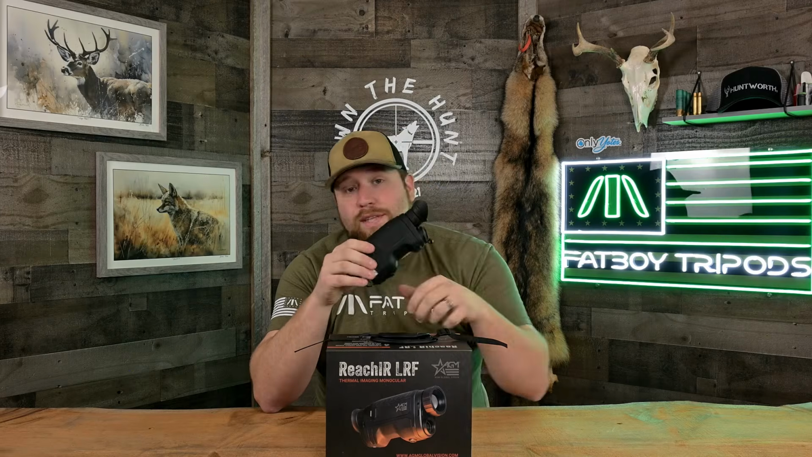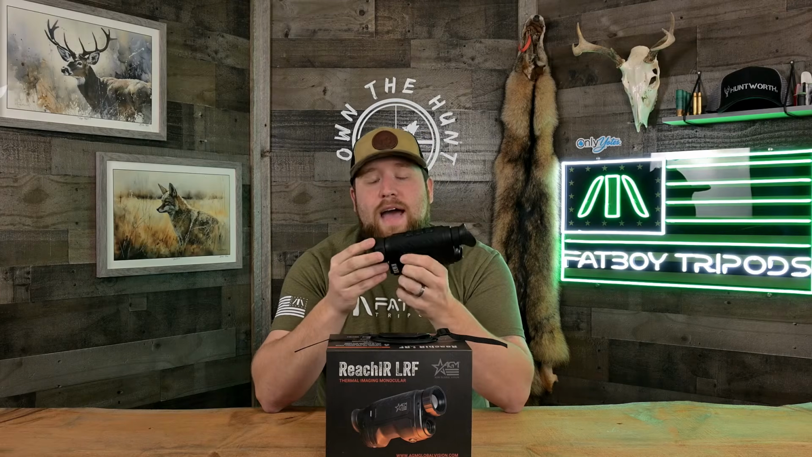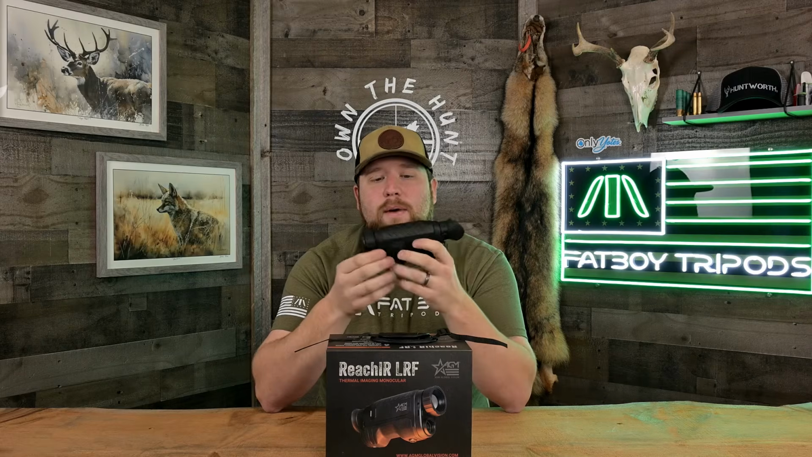Now, you can turn on and off this Zoom Pro feature. I would imagine the reason AGM allows you to turn it on or off is because there's probably a bit of a trade-off when you turn it on. I'm not sure what that would be, but like anything in this world, when you have something really cool like that, there's usually some type of trade-off. And if I had to guess, that trade-off is probably in the form of refresh rate or frame rate within the unit. So the unit comes with a 50 hertz frame rate by default.